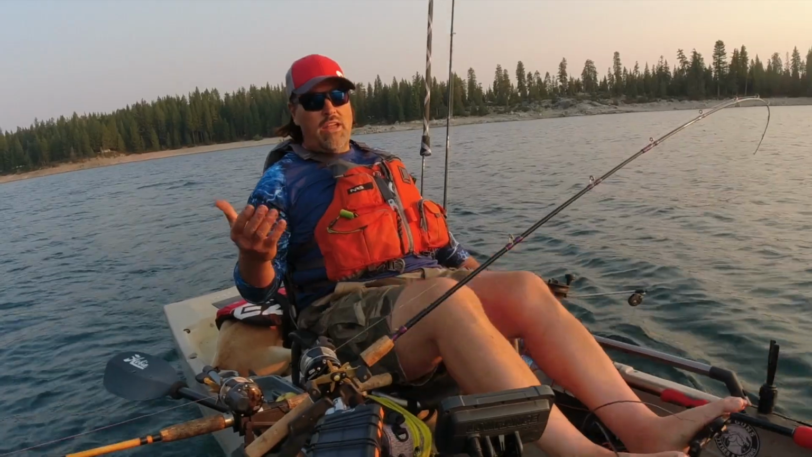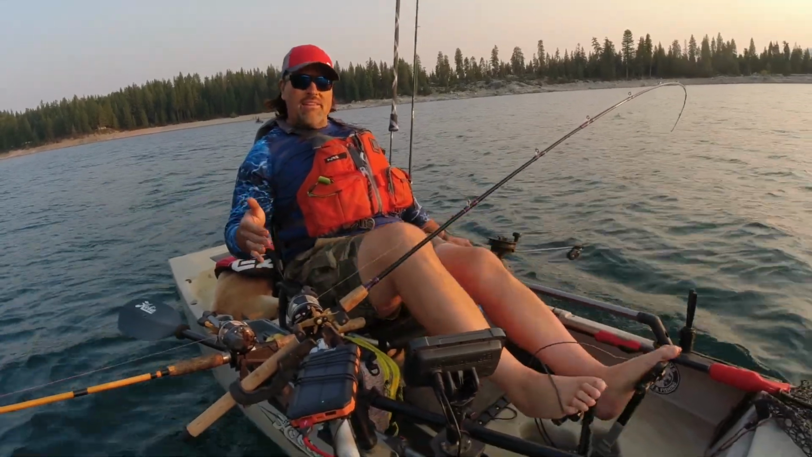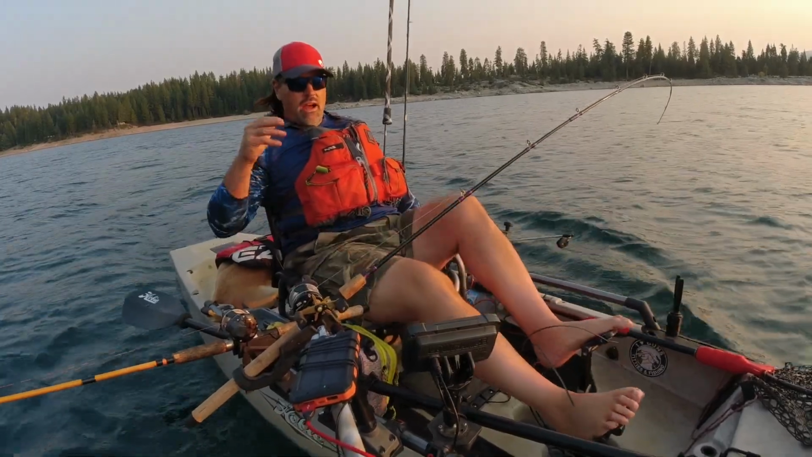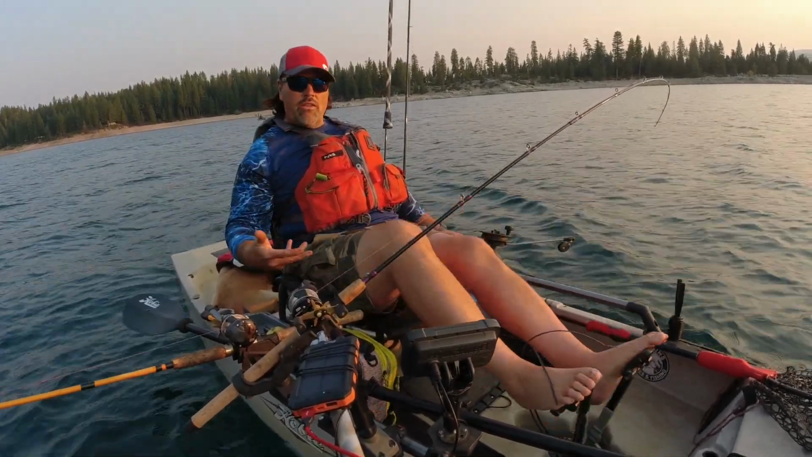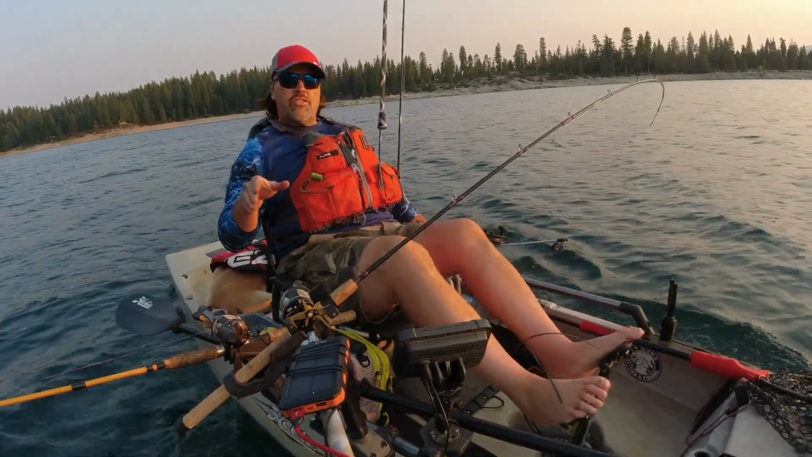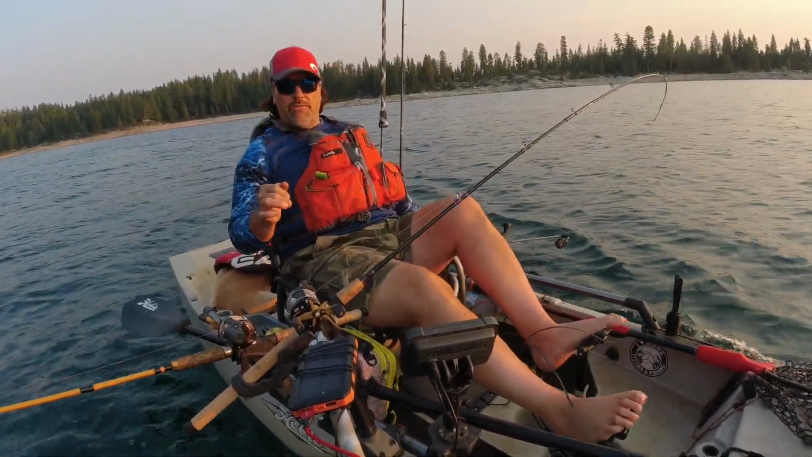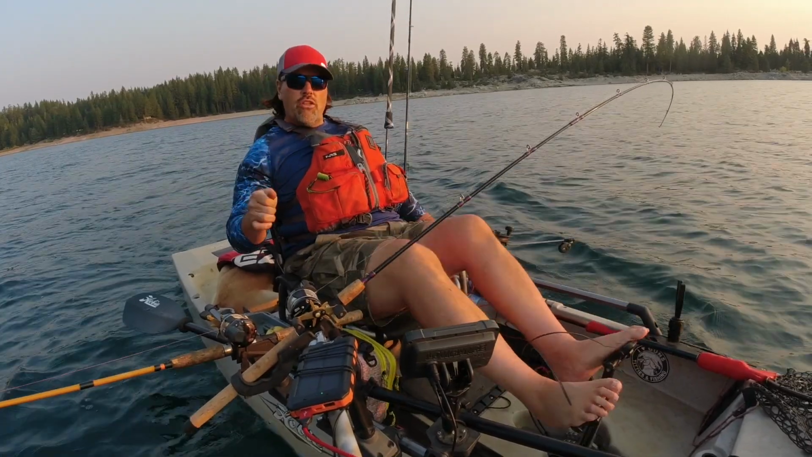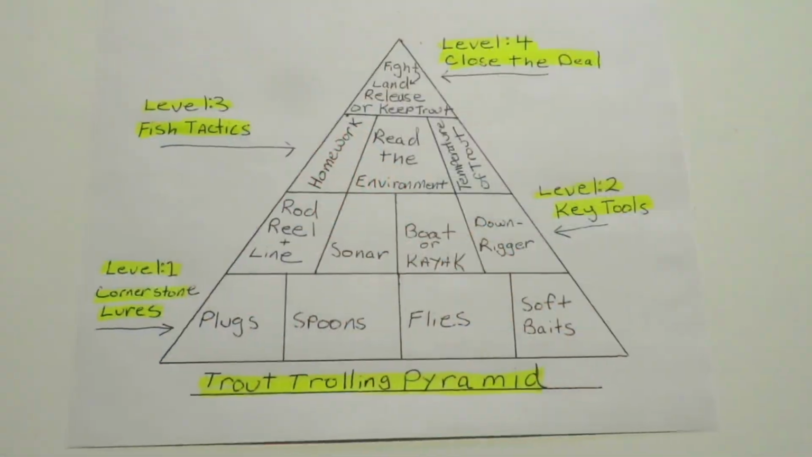I am up in the high Sierras. I'm at a new lake to me. I'm at Ice House Reservoir and I'm searching for fish. First thing in the morning, I'm trying to figure out where they're at, what depth they're at, stuff like that. So this is a perfect time to talk about level 2 of the trout trolling pyramid: sonar units.